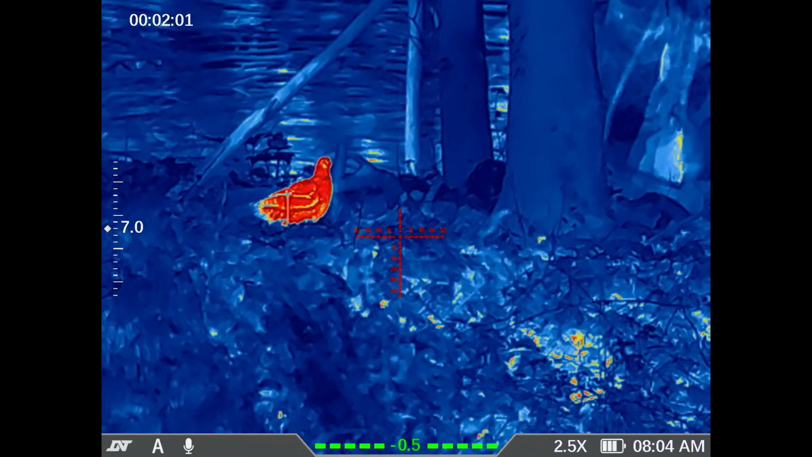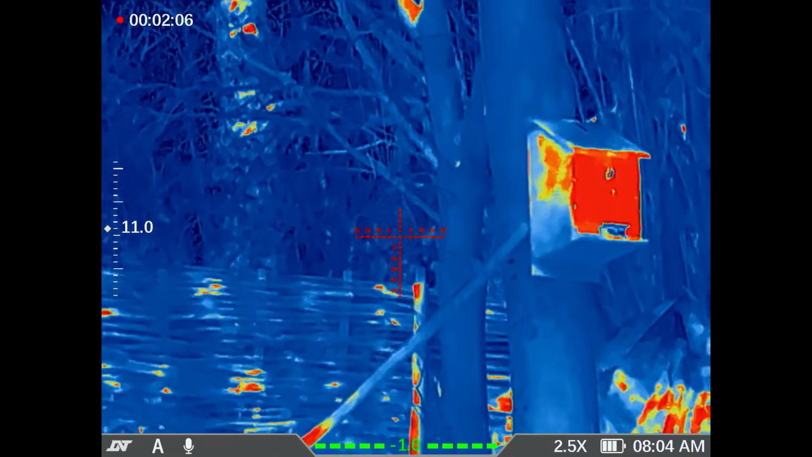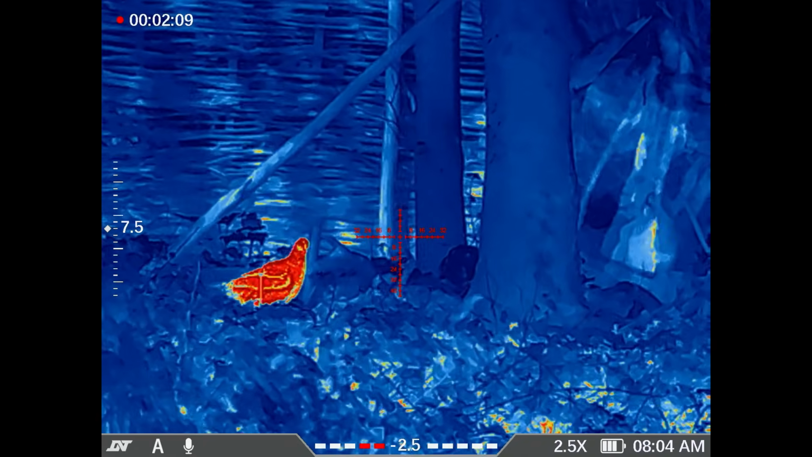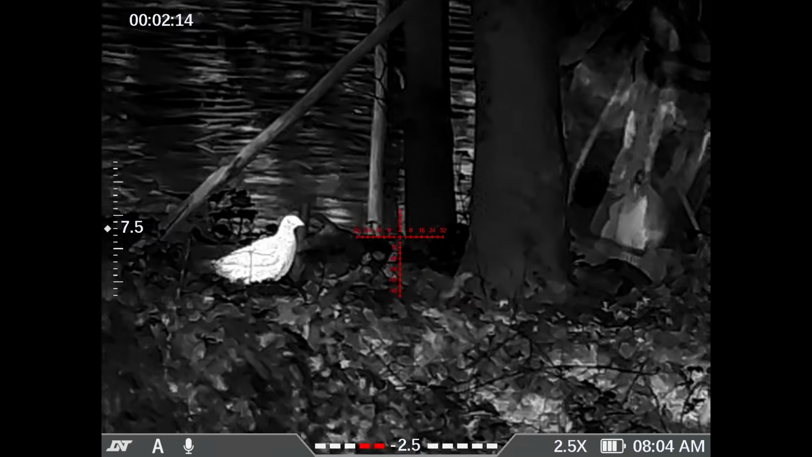Iron hot. It's quite a groovy colour. Fair bit of detail from it. Now it's warmed up. I'm back to white hot. I tend to like white hot because I think it just